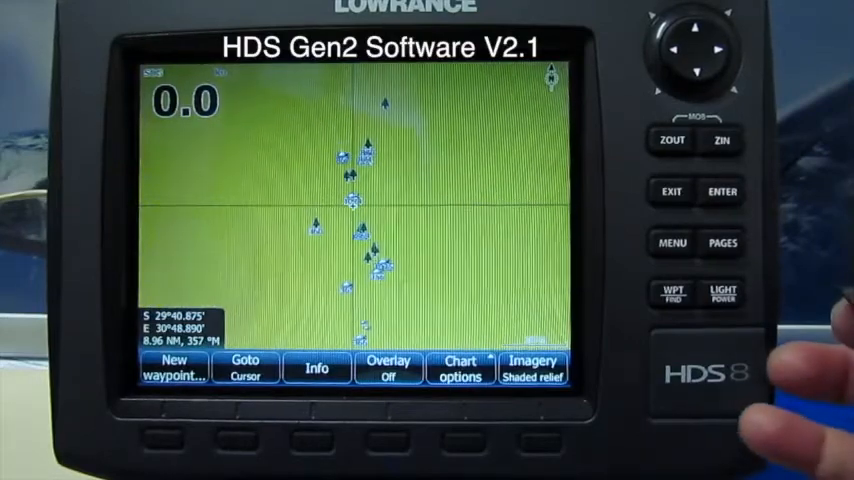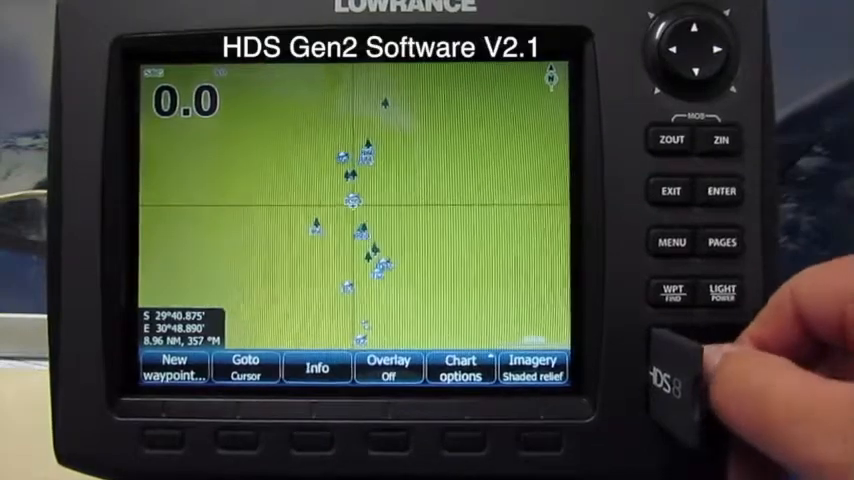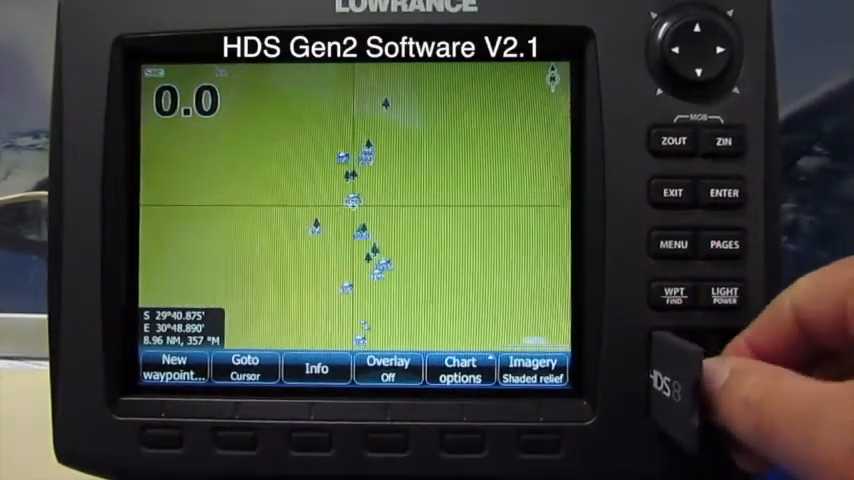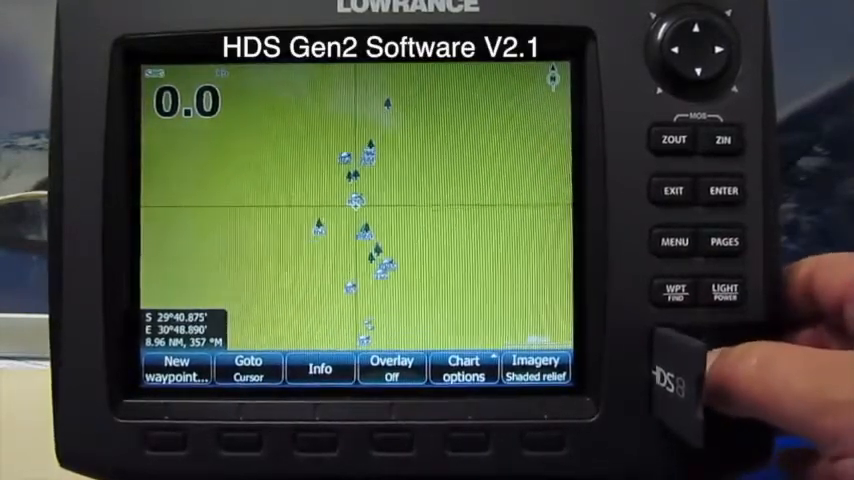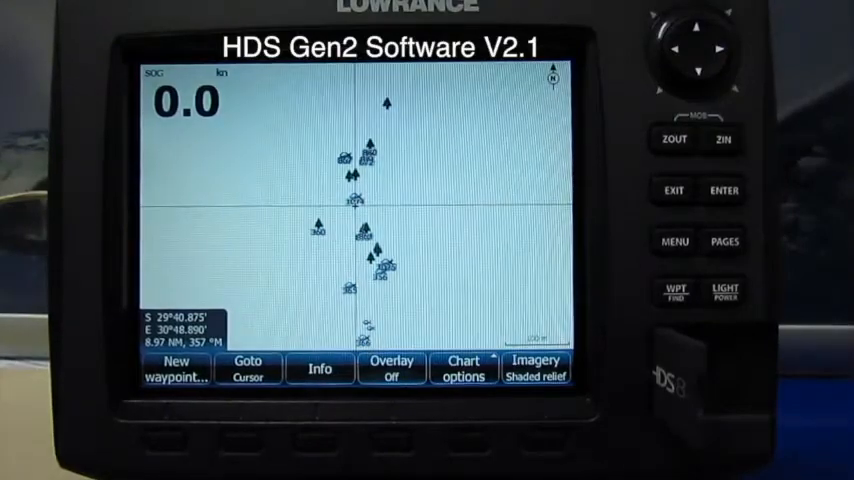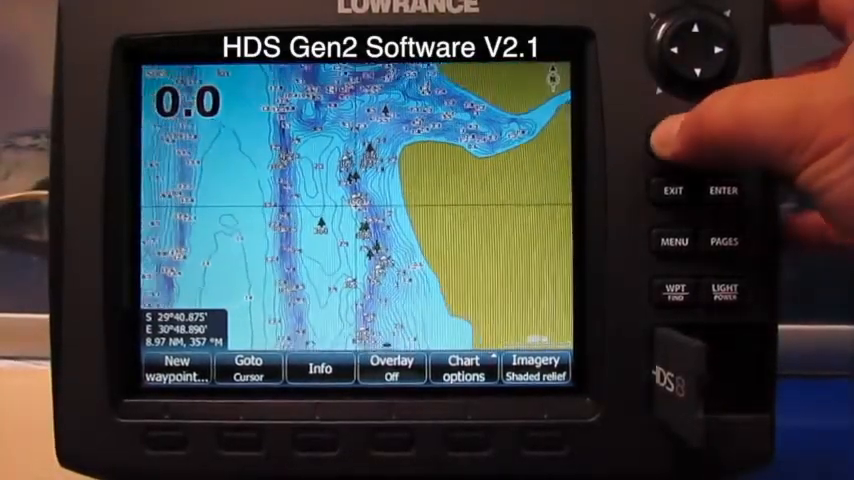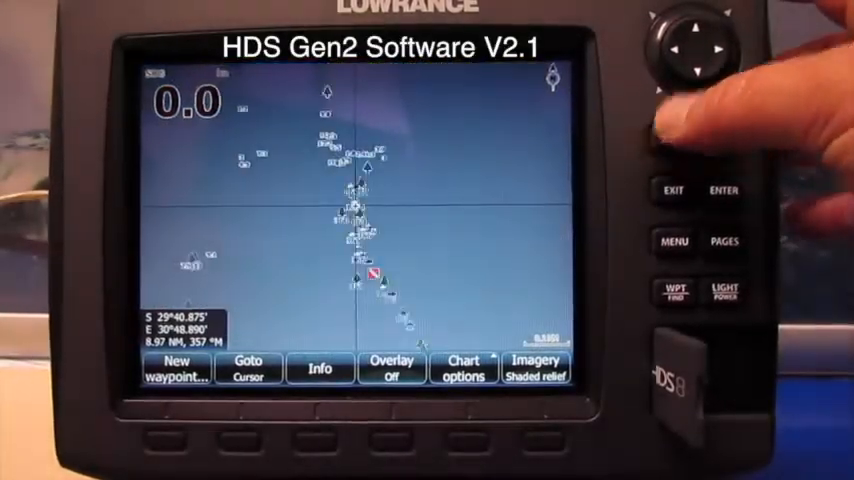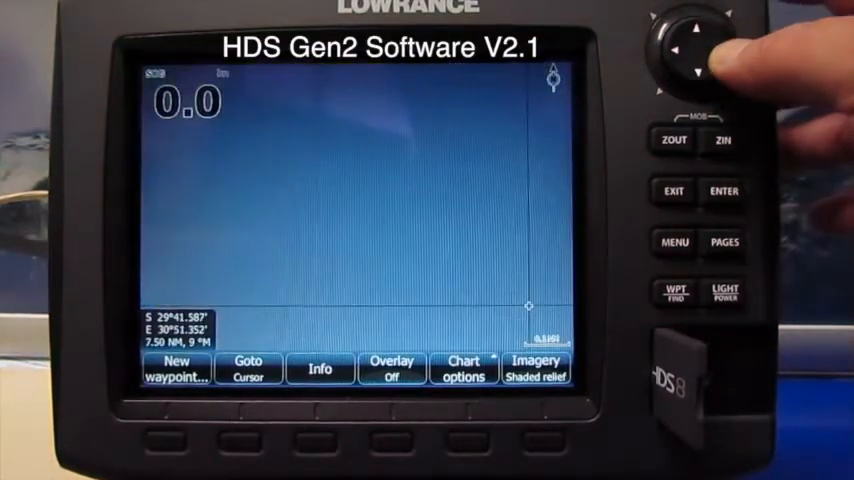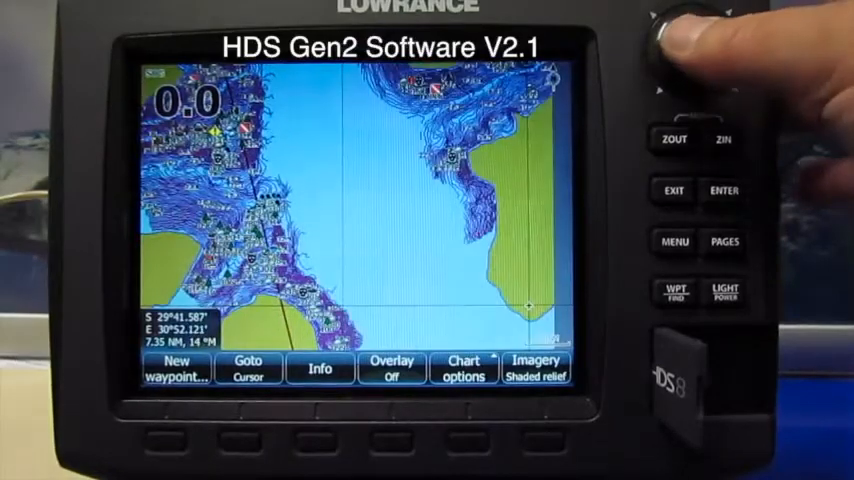And now we're going to load the Insight Genesis charts. And that loads pretty fast, not too much of a problem there. A little bit glitchy. Still sticky.